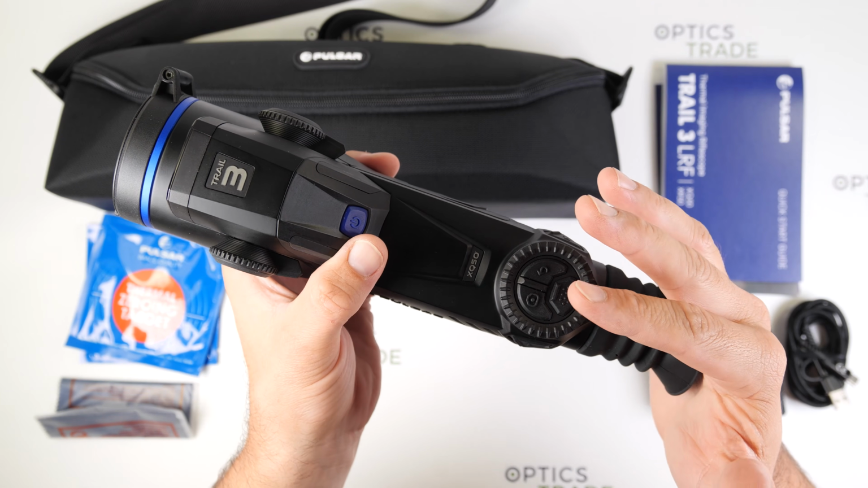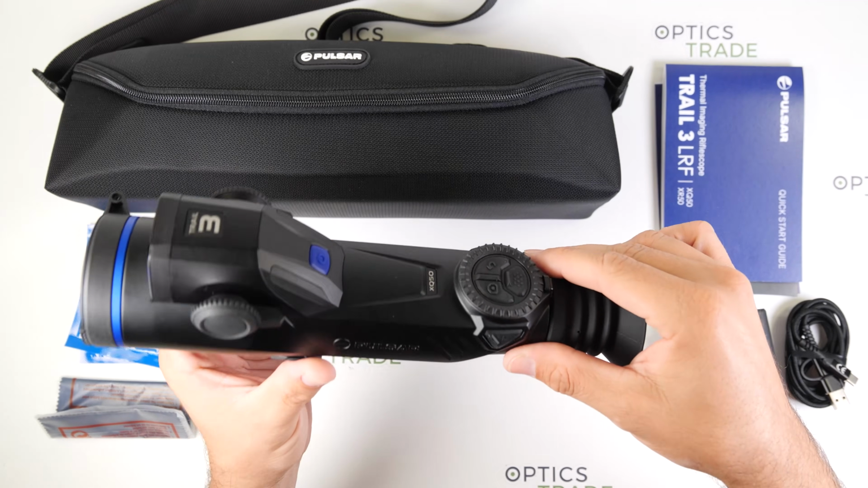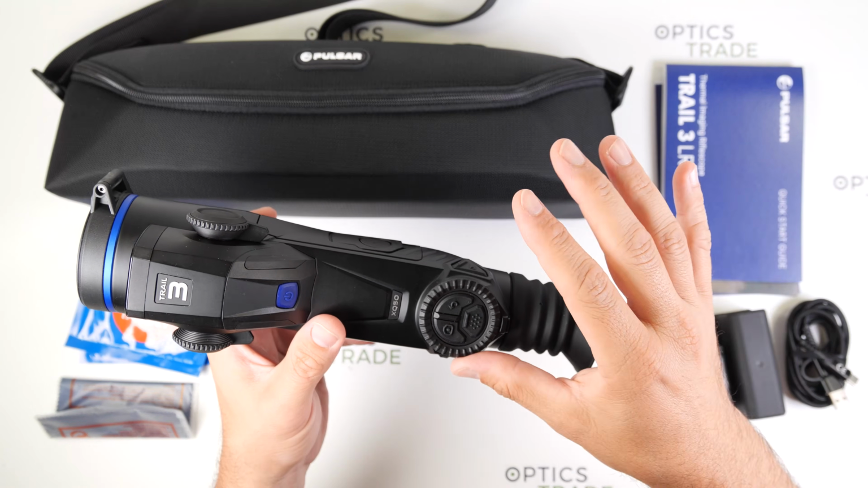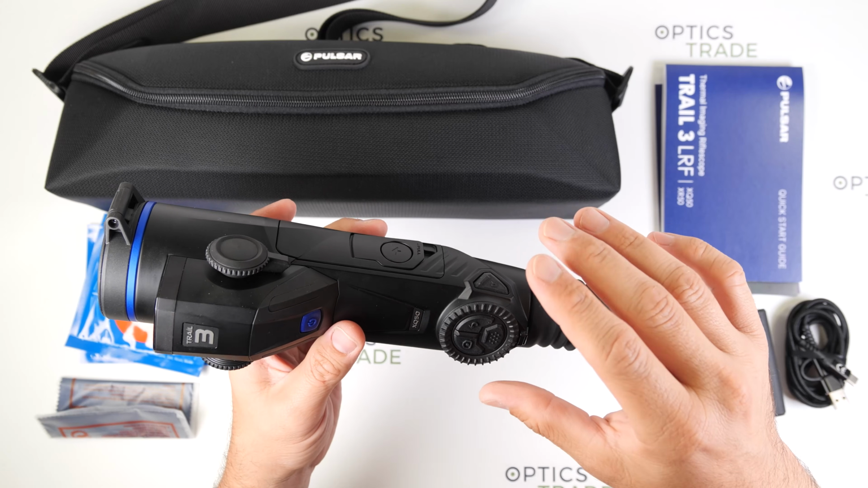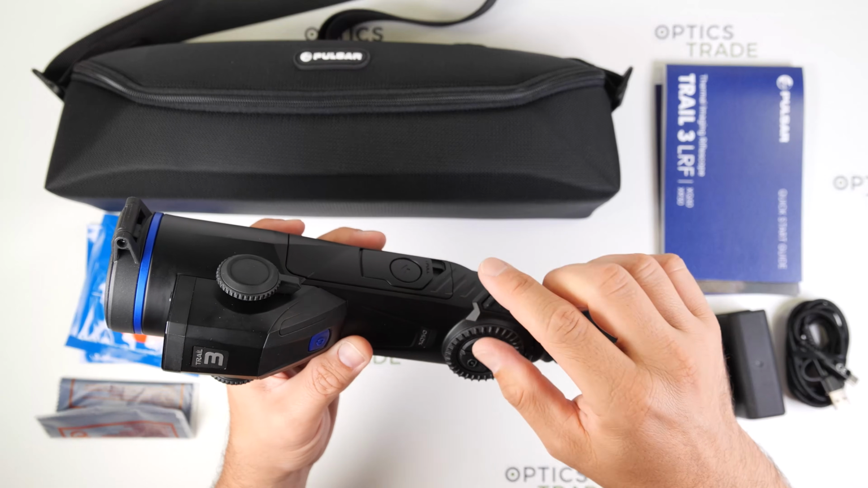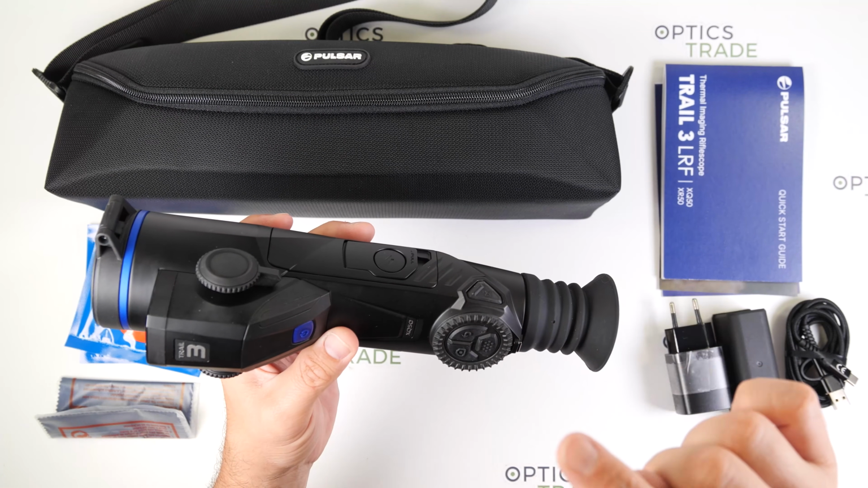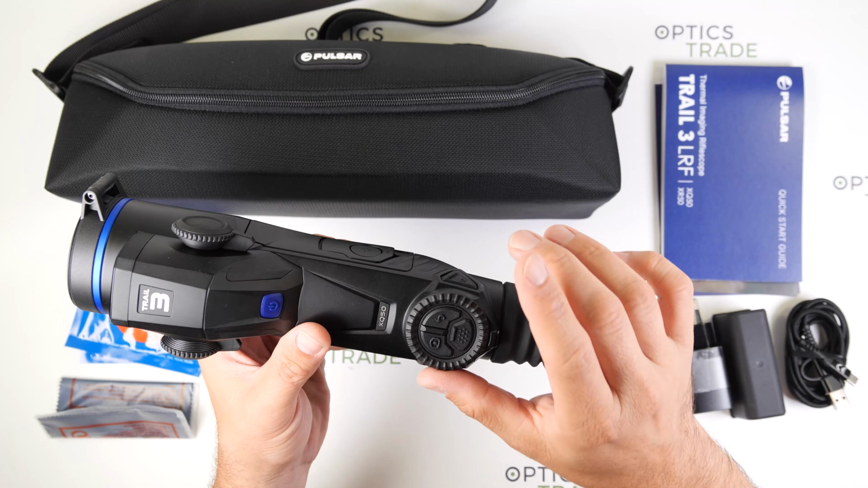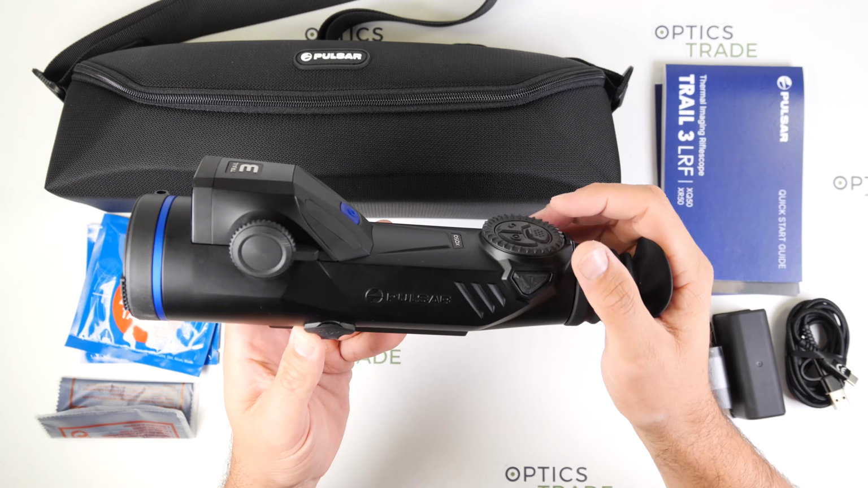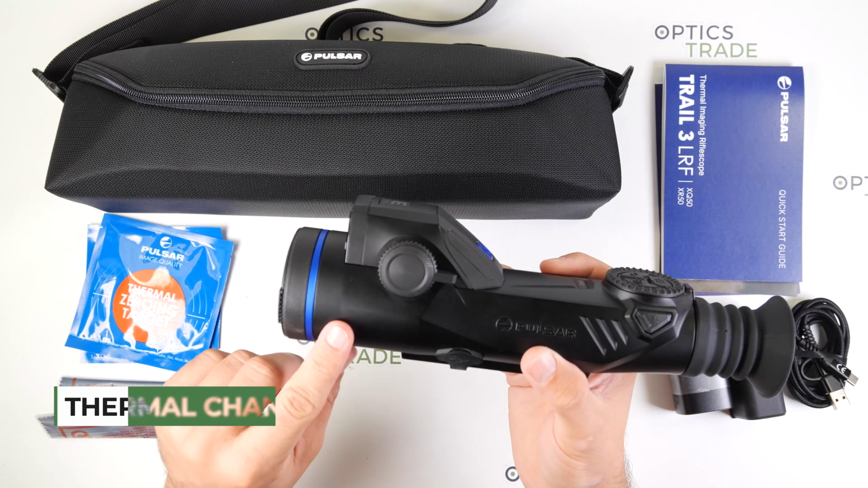Additional batteries are not so expensive. They are 119 euros. And basically you don't even need a second battery, because with one single charge the XR50 can operate up to 11 hours with one battery, and the XQ50 up to 12 hours with one charge. So it's basically for the entire night of hunting. Okay, so now let's start with the